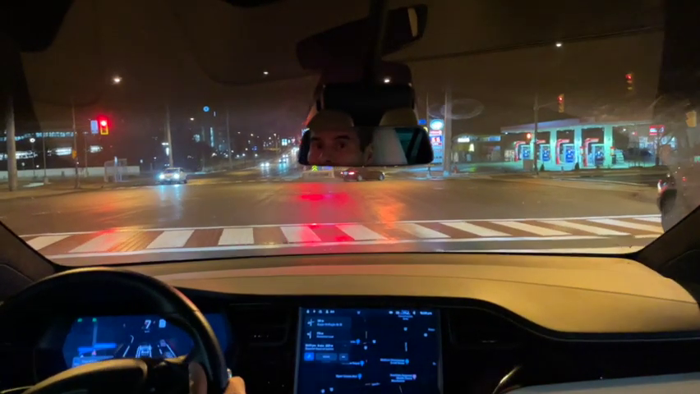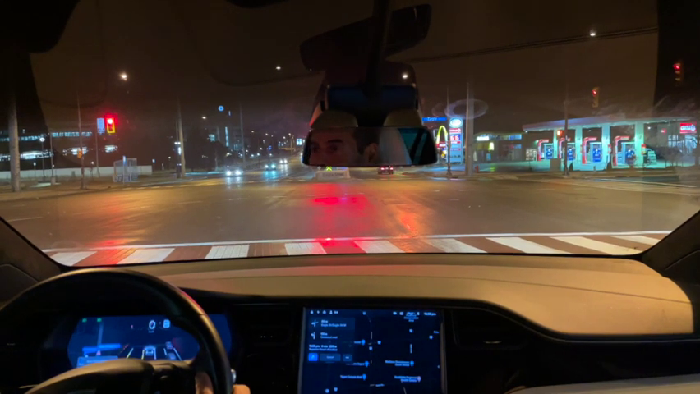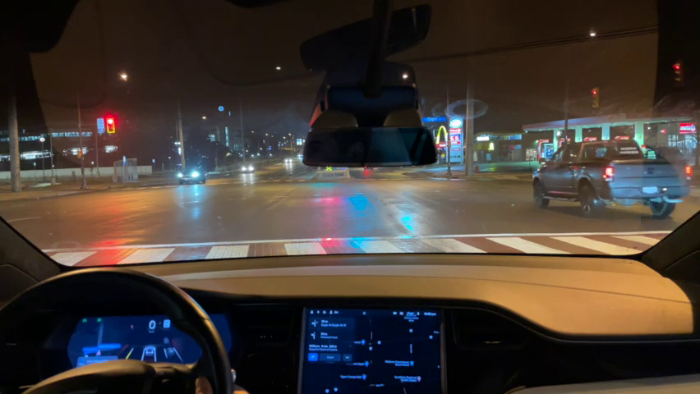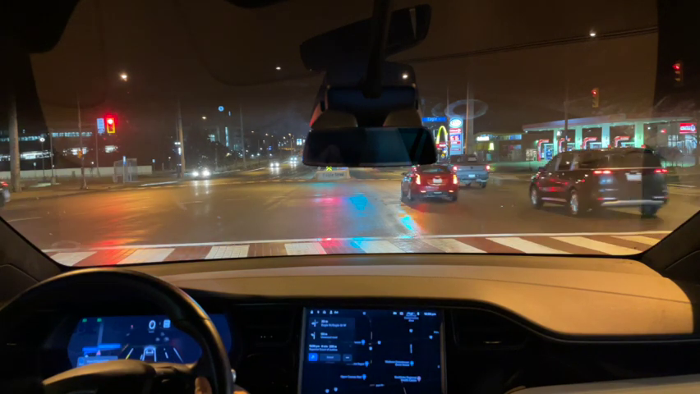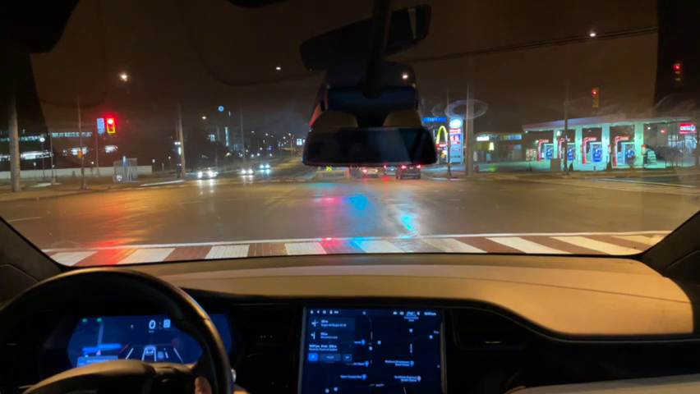That's what I thought was going to happen, and it did it again. Really dangerous, because a bus could be approaching us from behind.